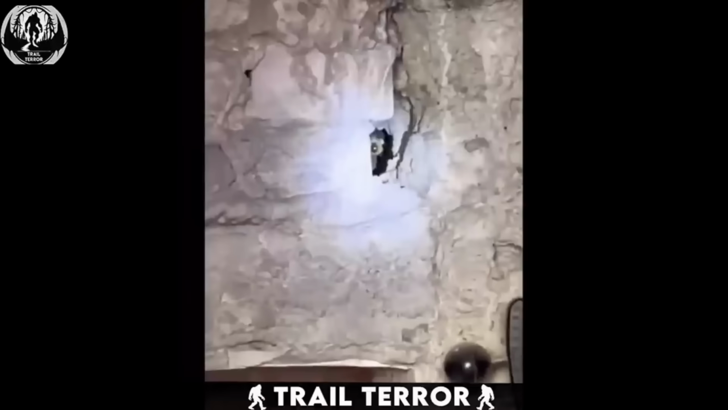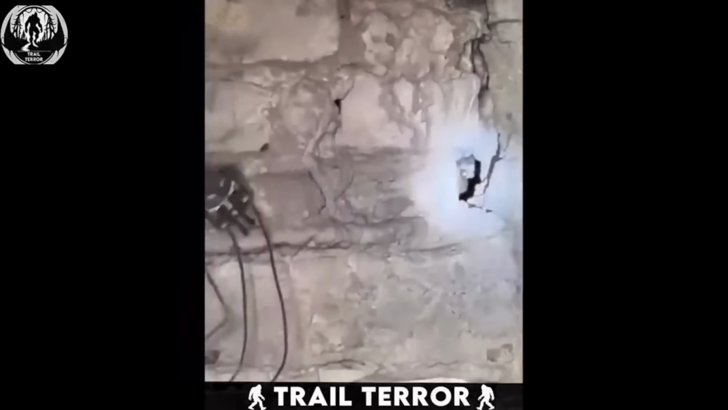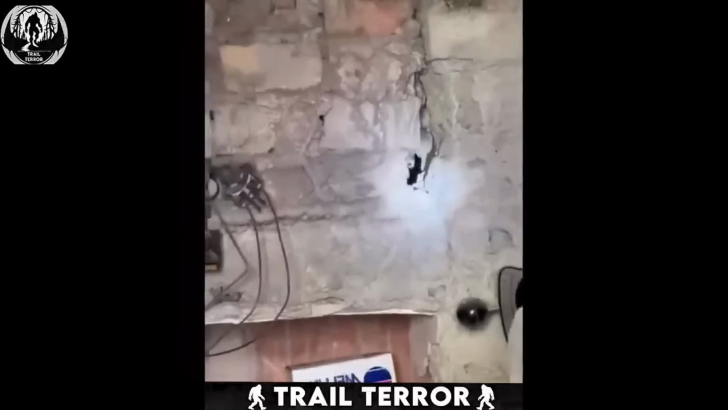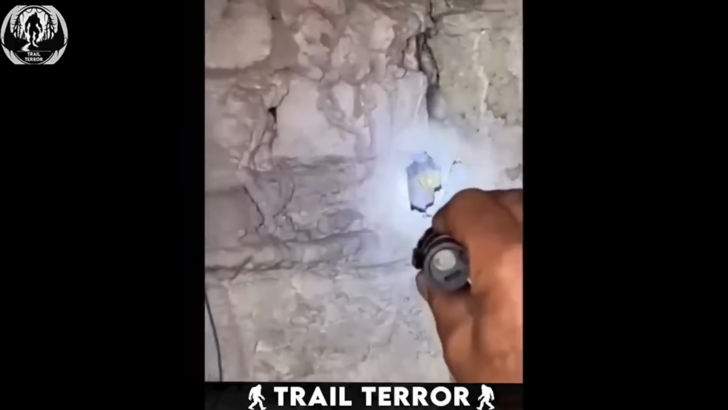At first glance, you might think it's just a cat. But seriously, how did it even get inside the wall? And why is it staring as if it wants to haunt our dreams? Whatever this creature is, I'm definitely sealing up all my wall cavities from now on.